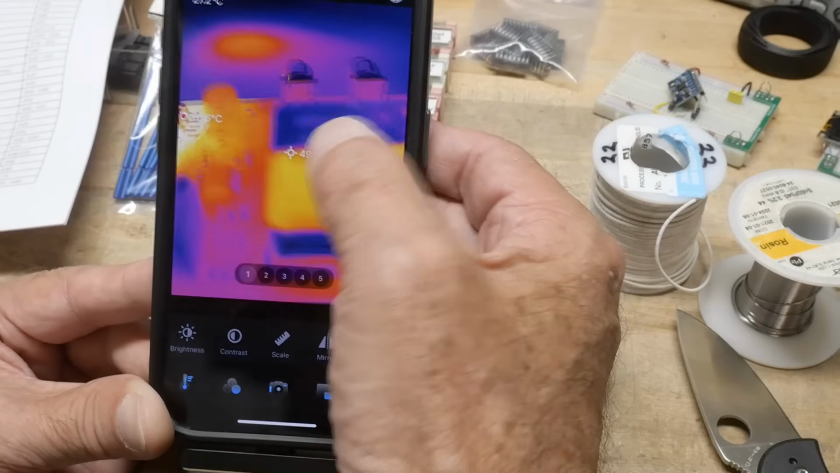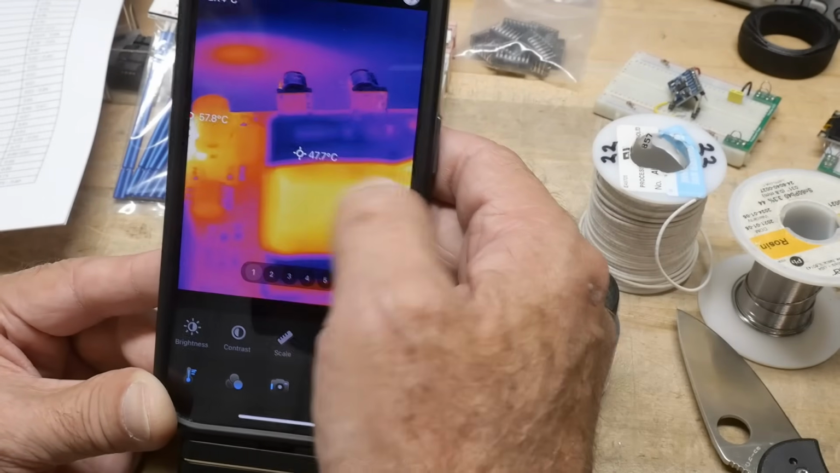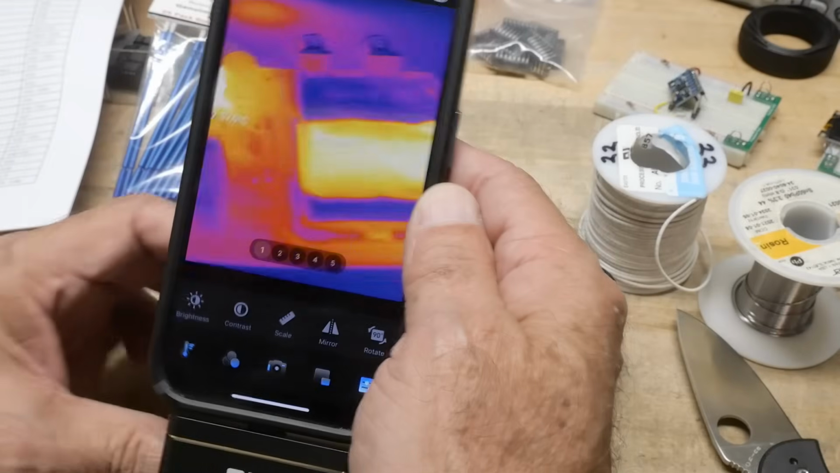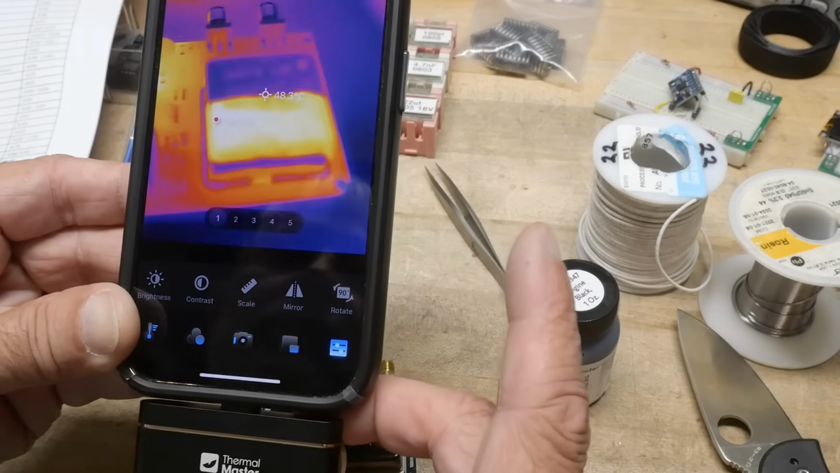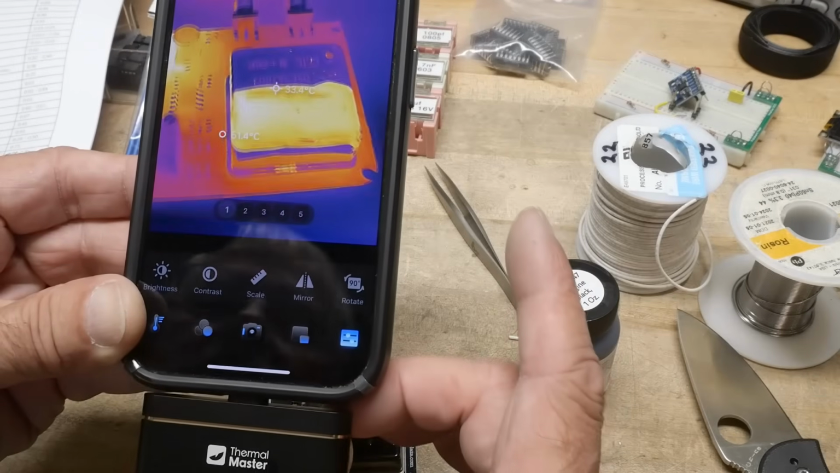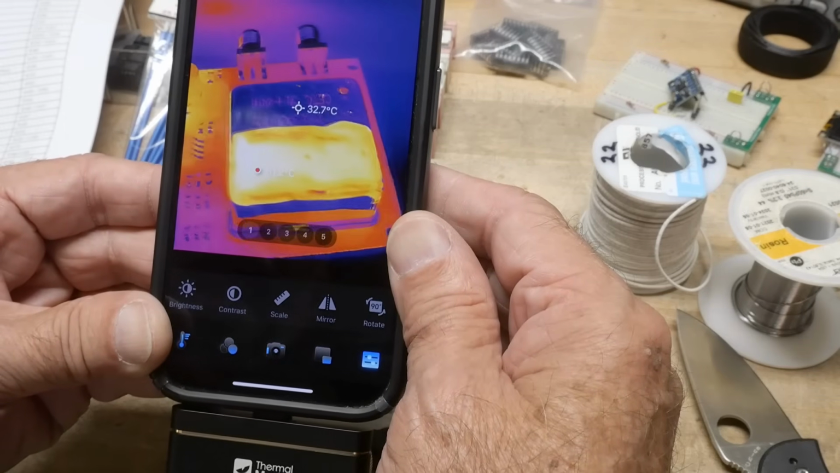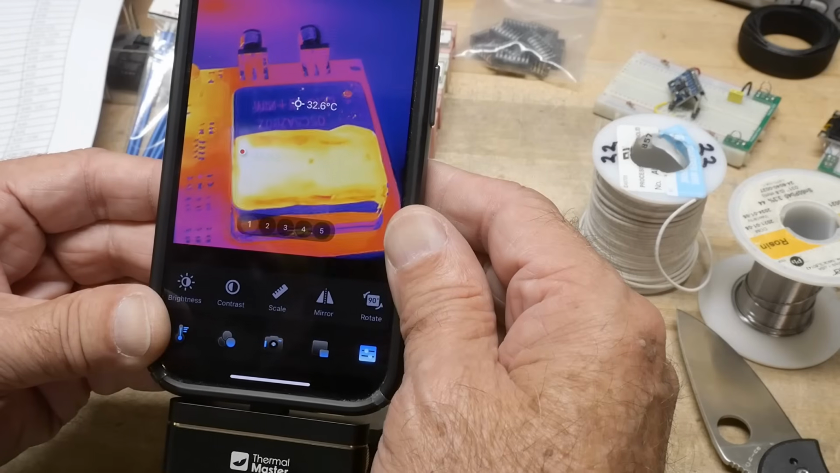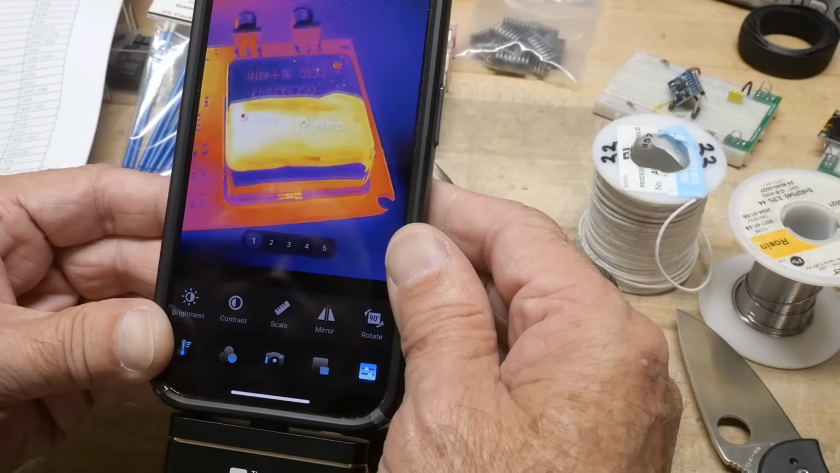There we go. So this is the top half of it, and it's dark, but this is the bottom half of it, and it is very bright. Let me focus on this. Focused a little bit too close. Yeah, there we go. So on the non-painted side, it's 32, 33, and on the other side it's 49.